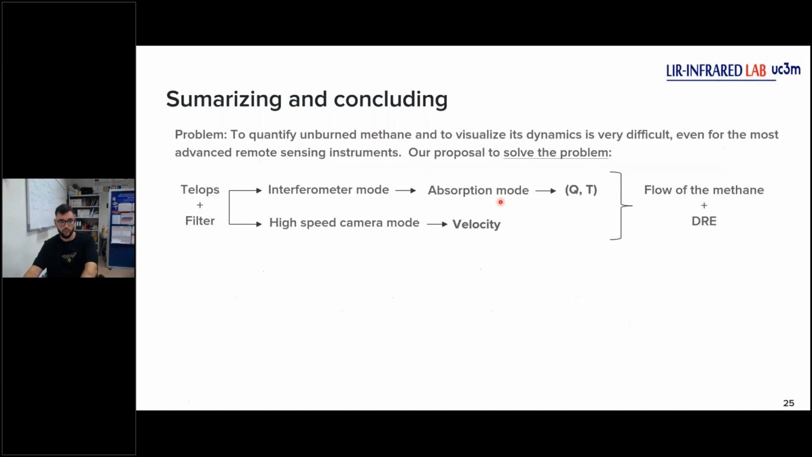Then, summarizing and concluding, we will talk about the problem. The problem is to quantify unburned methane and to visualize its dynamics, which is very difficult, even for the most advanced remote sensing instruments.